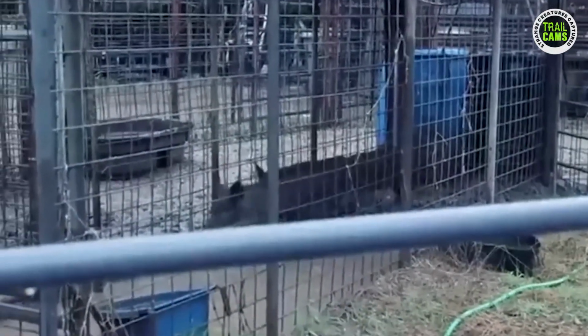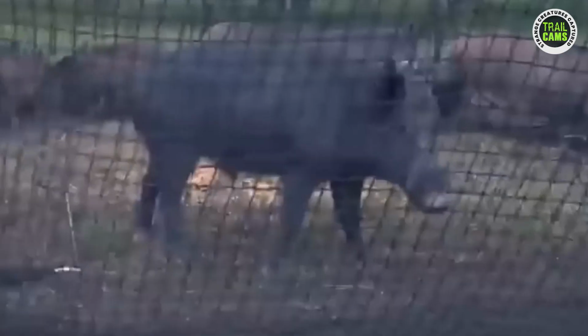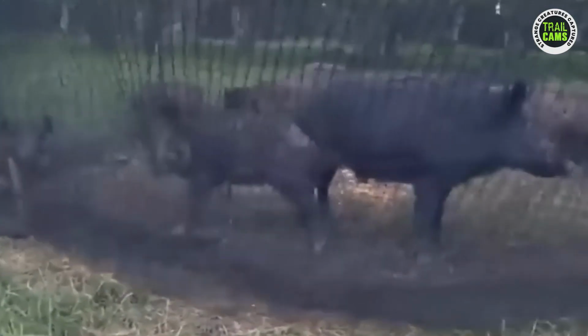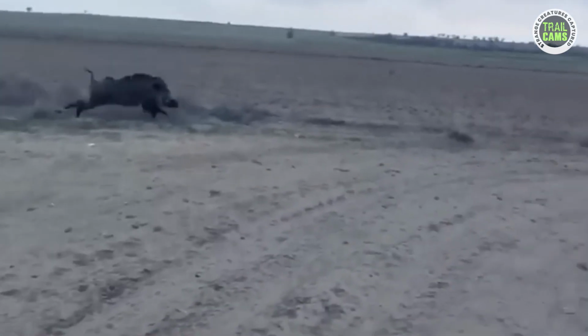This animal is called a feral hog, and it is known as a wild pig. There have been reports about the nuisance being caused by this animal in the United States, but it seems like the whole world has an issue with this creature. This particular one was caught rushing a man, and just as it was about to strike, the protective barrier stopped it.